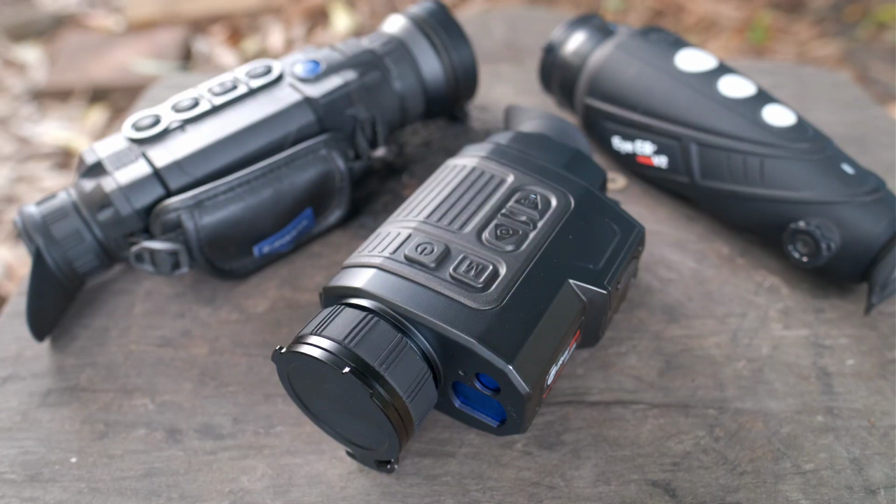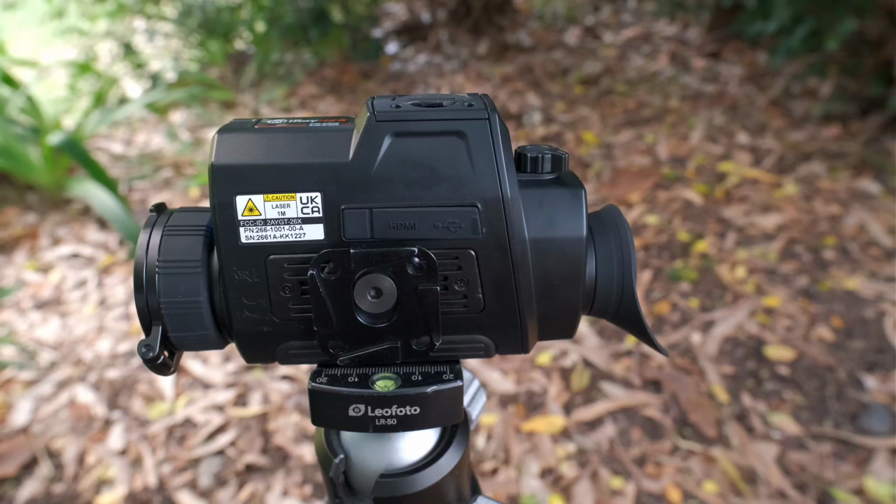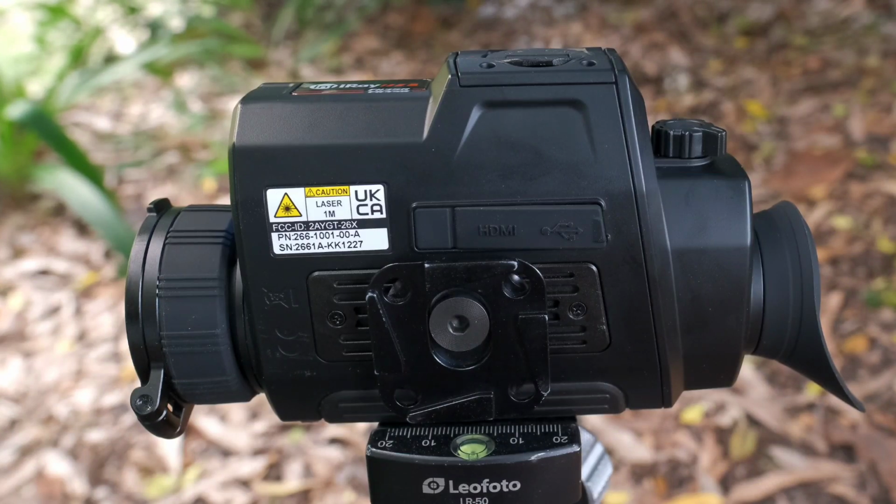In my opinion, the image quality via Wi-Fi is again not as good as the eyepiece. Similar degradation to the recorded videos. I've had a little Google and it's interesting to see some websites listing Wi-Fi control and streaming to the app. At the moment, unless they're going to release an update, that's just not true. The app doesn't control the device. You can't remotely operate the finder in regards to colour palettes, zoom, or the LRF.